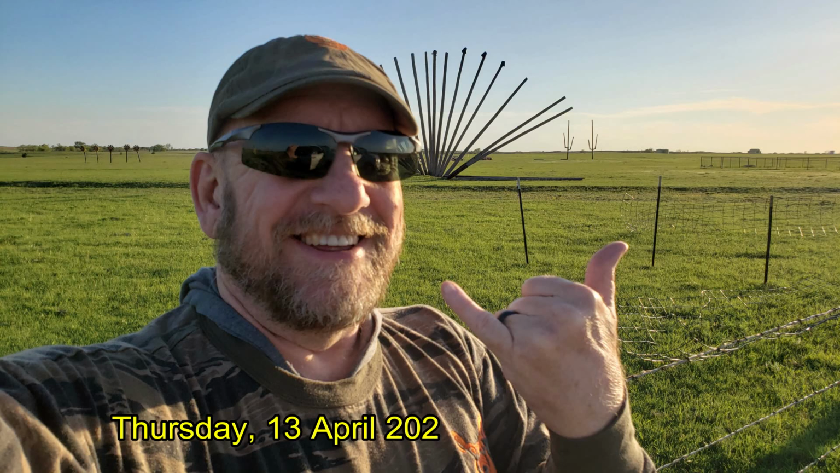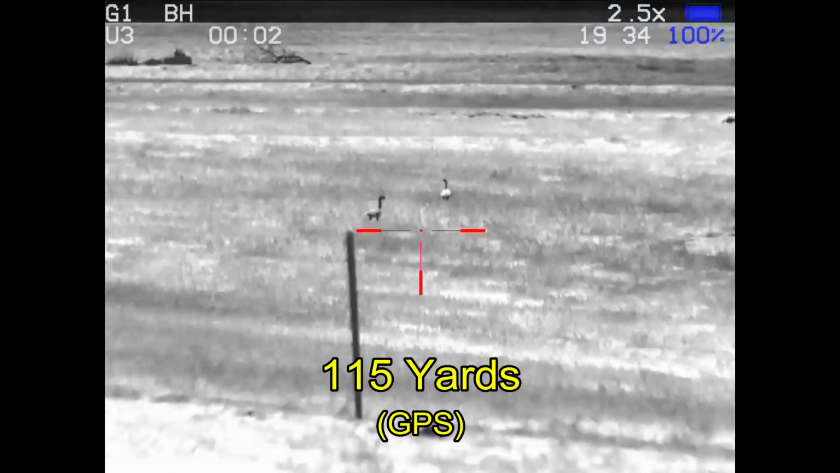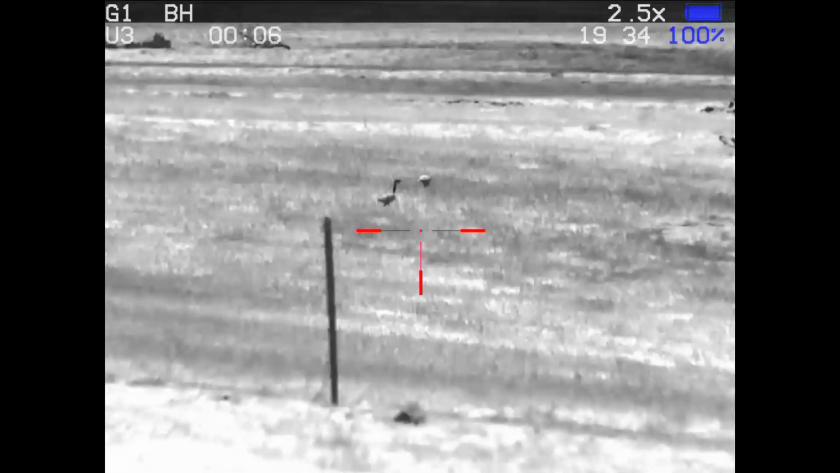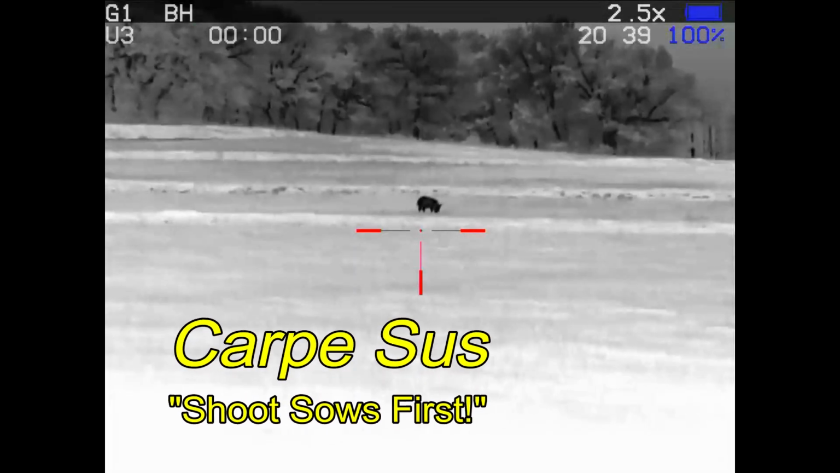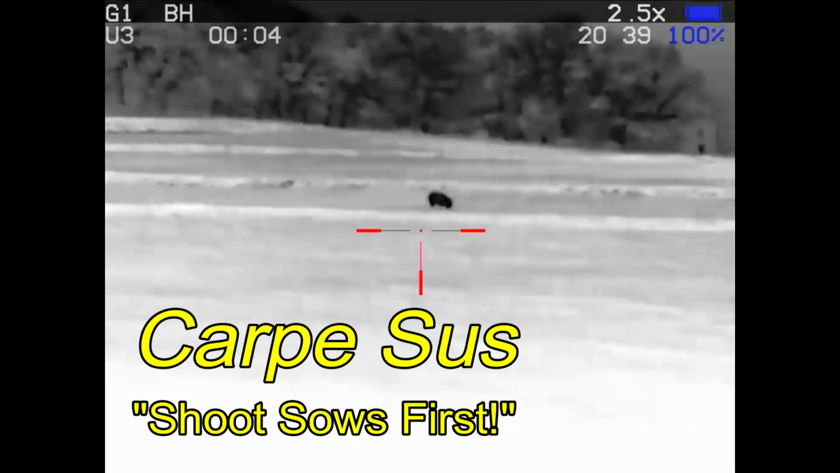I started off my hunt at a local tourist destination, taking in the sights. Got set up on the first property of the night, watched some geese for a while as they made their way through the winter wheat. And after about an hour, carpe sus, got the first hog of the night. Turns out to be the only hog of the night.